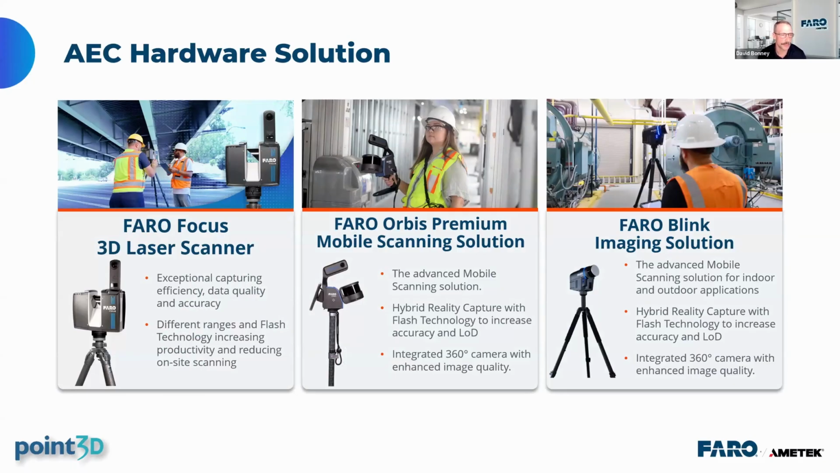On the left side, you can see the FARO Focus Scanner, which has been around for about 20 years through different names and channels, but essentially today it is still one of the leaders in that laser scanning market. Very high accuracy, very easy to use. We've been in that field for quite a long time. And then in 2022, we did purchase what's called GeoSLAM and developed with that team the FARO Orbis Premium, which we will focus on in this presentation.